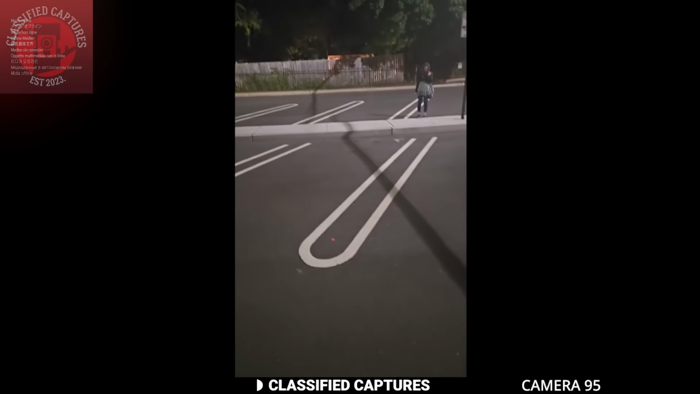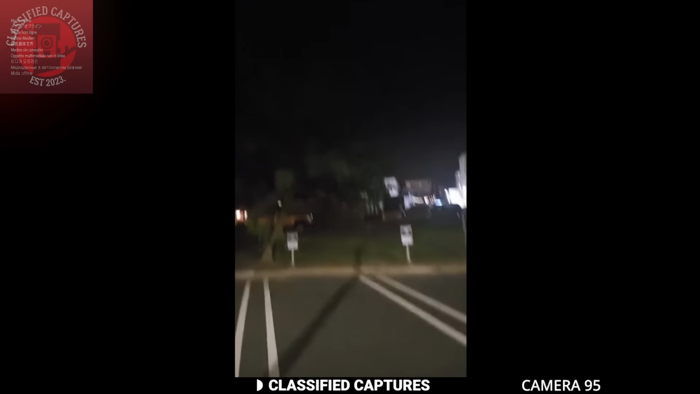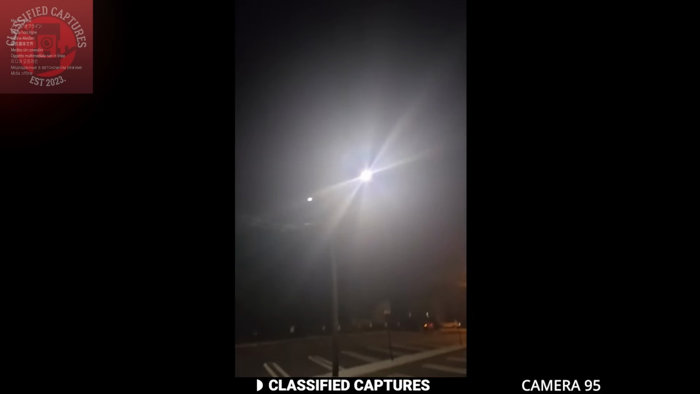What the fuck, this is a shadow of. There's nothing above me.